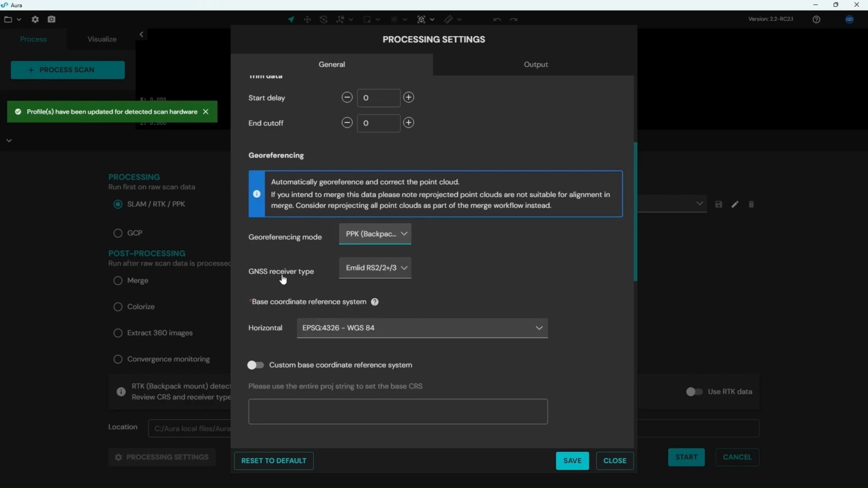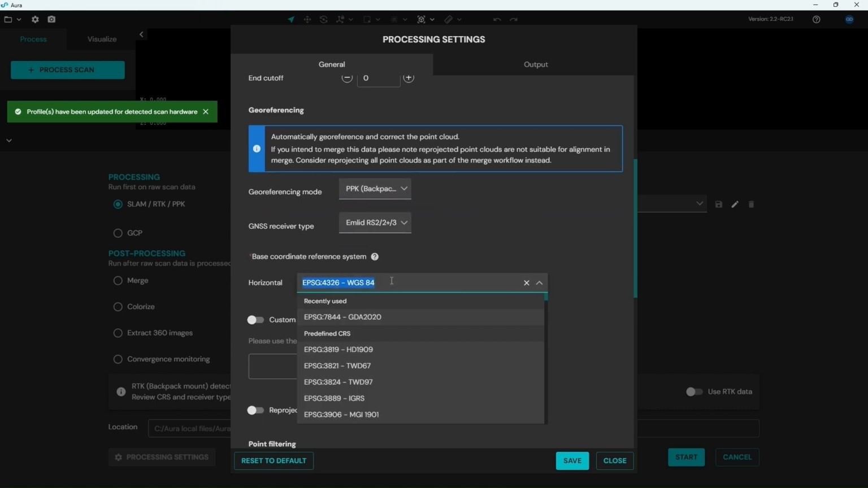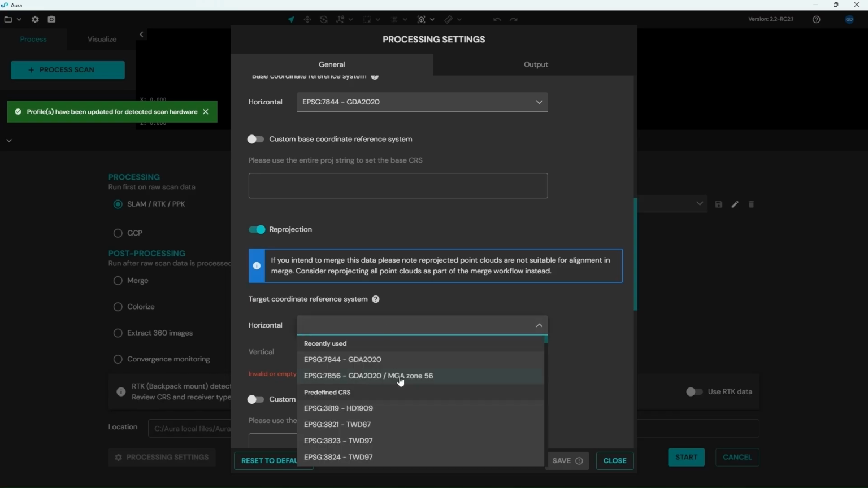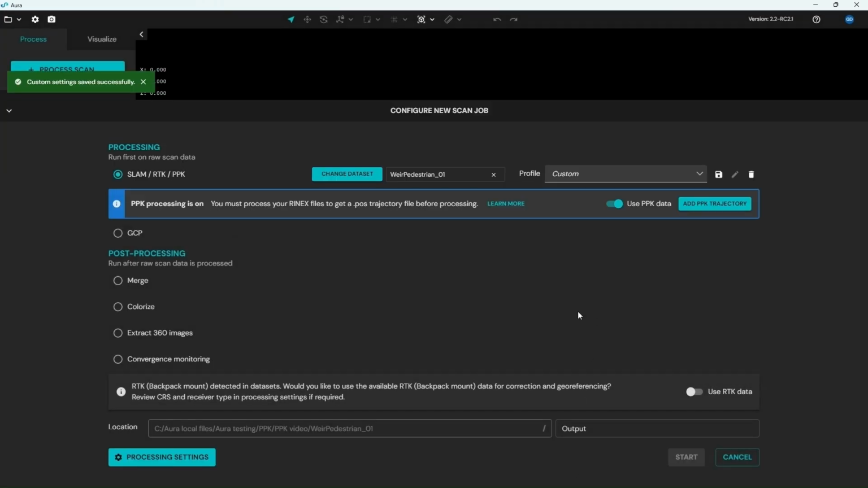And we want to check or update our GNSS receiver type. So for us, we've got the MLID here, which is correct. We want to enter in our base coordinate reference system. And we're going to reproject this data set. So we're going to enter in our target, horizontal, and vertical CRS. Going to click Save. You can see here it's telling me that PPK processing is now on, and I need to upload my .pos trajectory file before I can start processing.